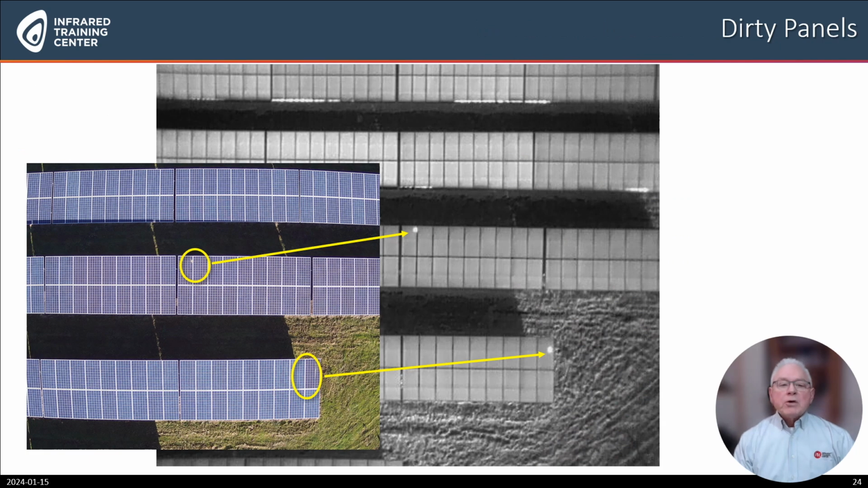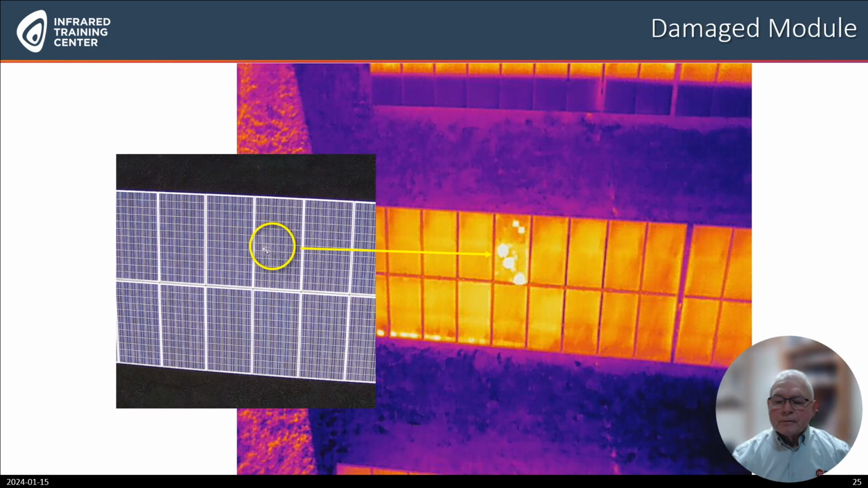It's important to note that IEC 62446 requires a visual image with every infrared image. This will assist in evaluation of the location of the thermal anomaly. Using thermography, you can locate damaged panels. Visually, we cannot see all the damage on this panel.